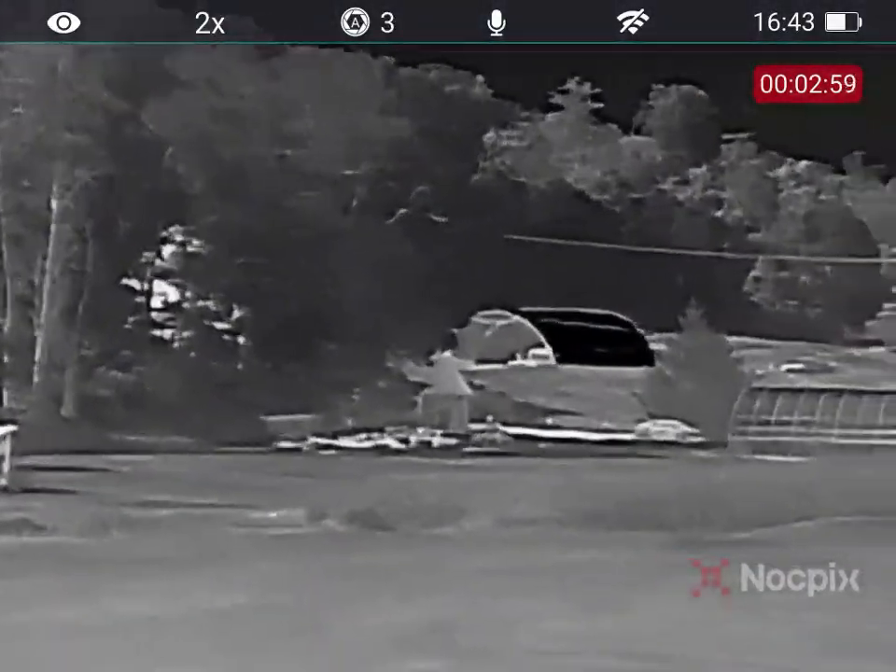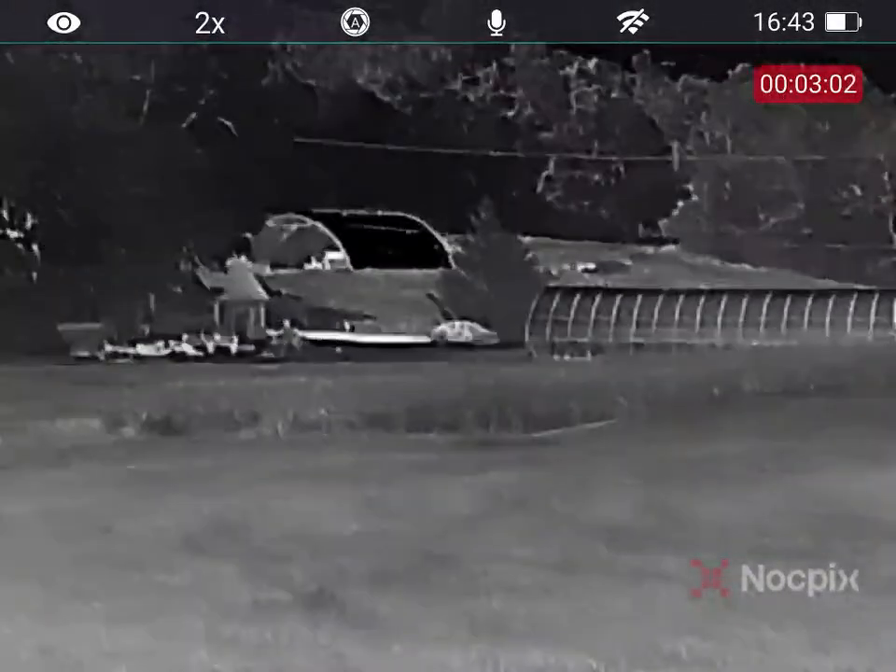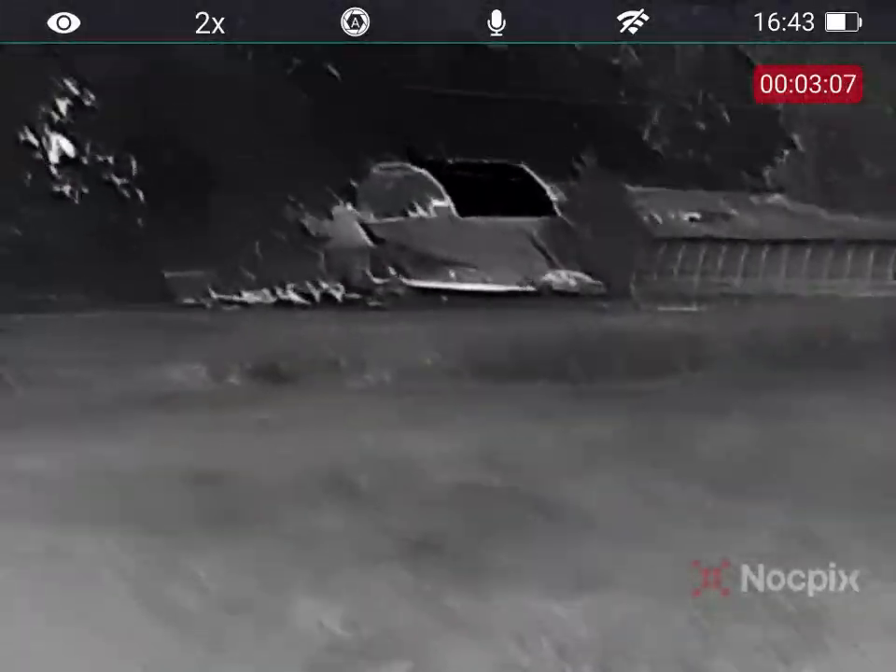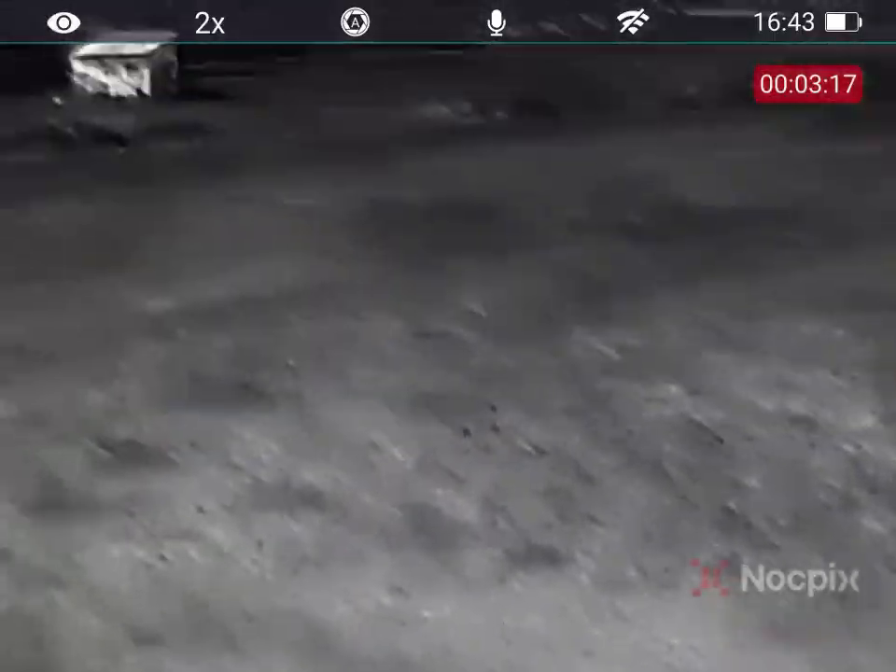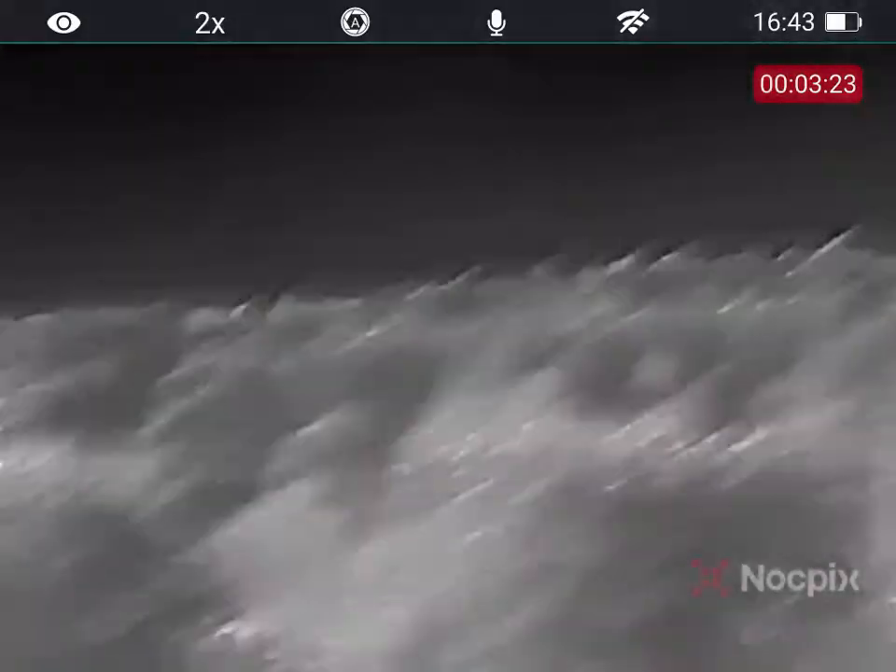I apologize for the shakiness. It's not that bad in person, but the way it translates into video is pretty bad. So here you're going to see this maxed out at about 220 yards. You can easily see the vehicle, but people and animals are going to start to fade out at 200, 250 yards. Keep in mind, this is also terrible thermal conditions. This is the middle of the day.